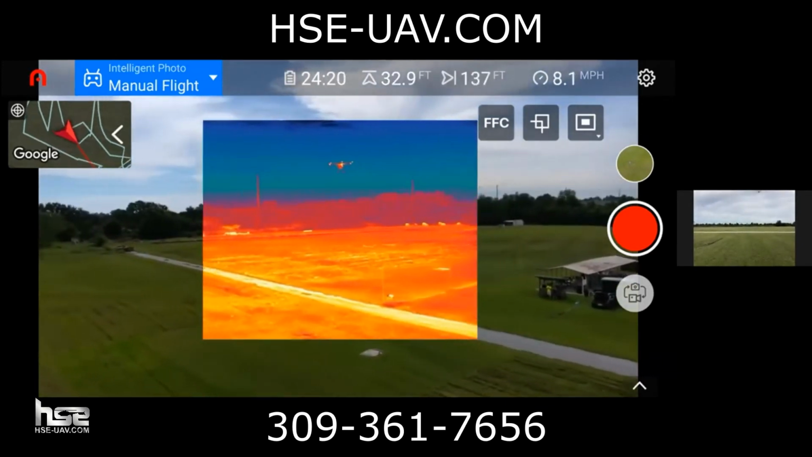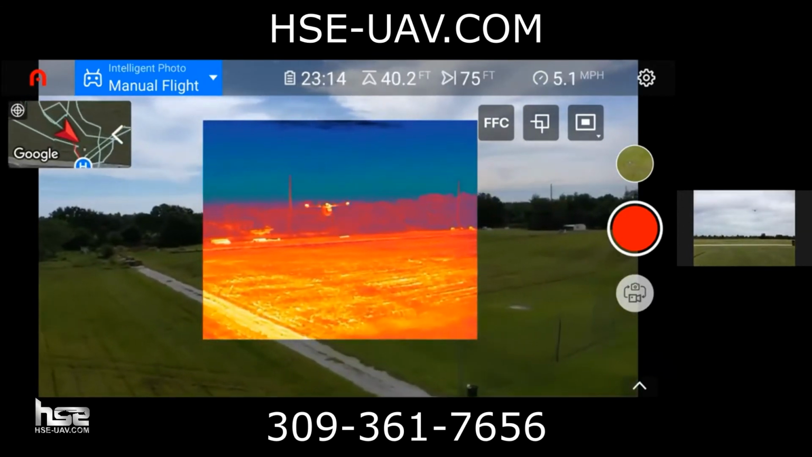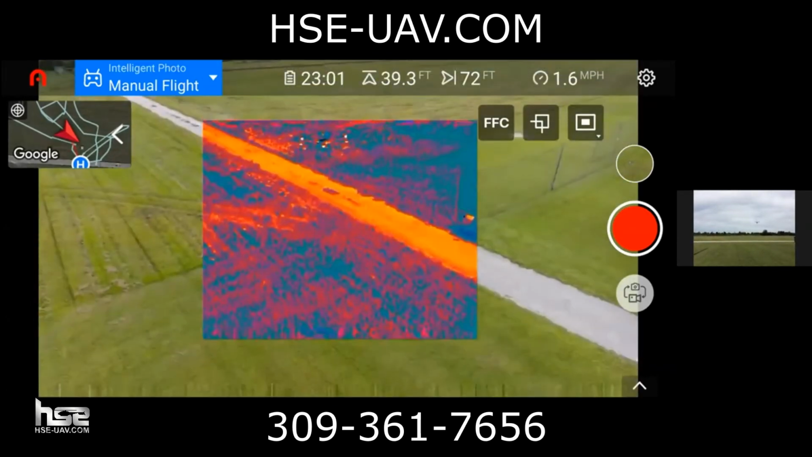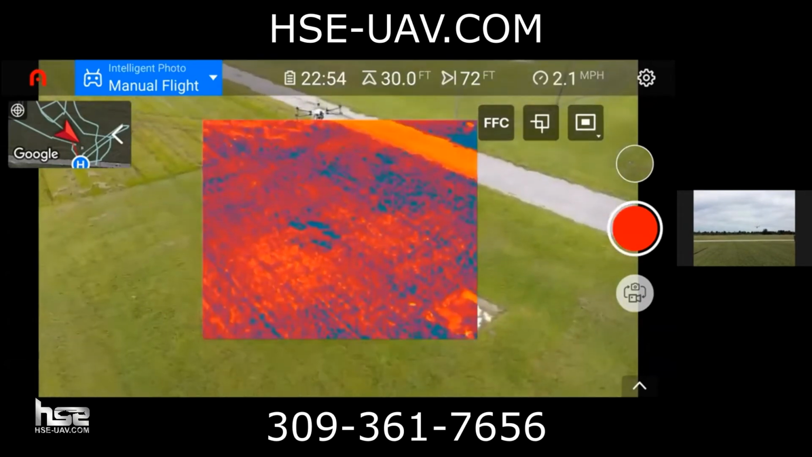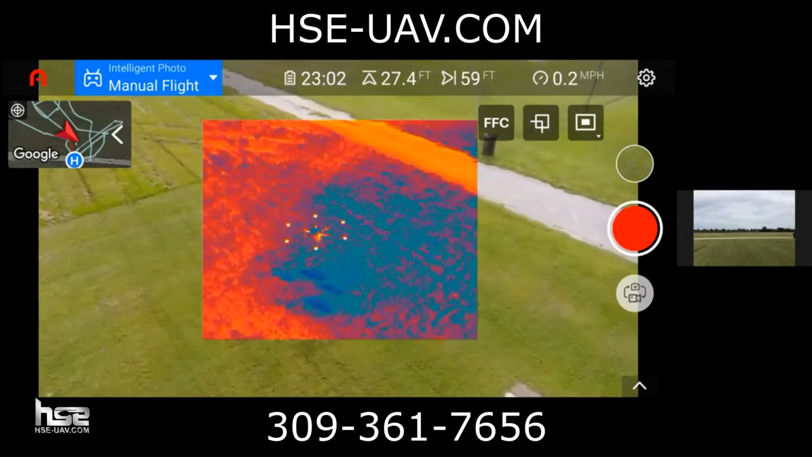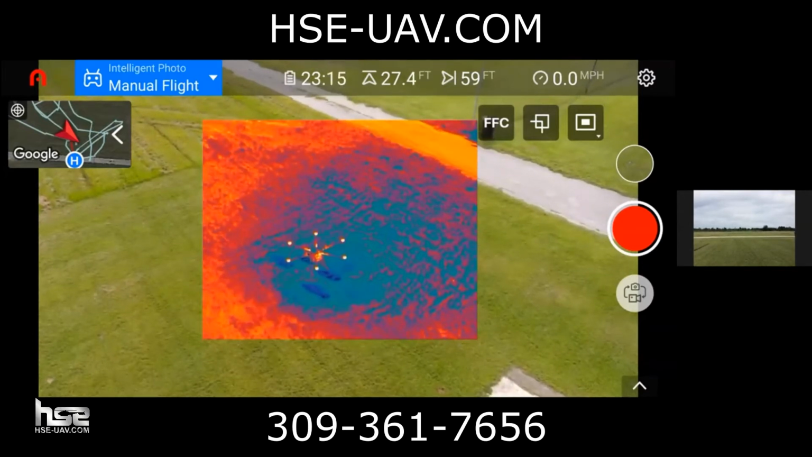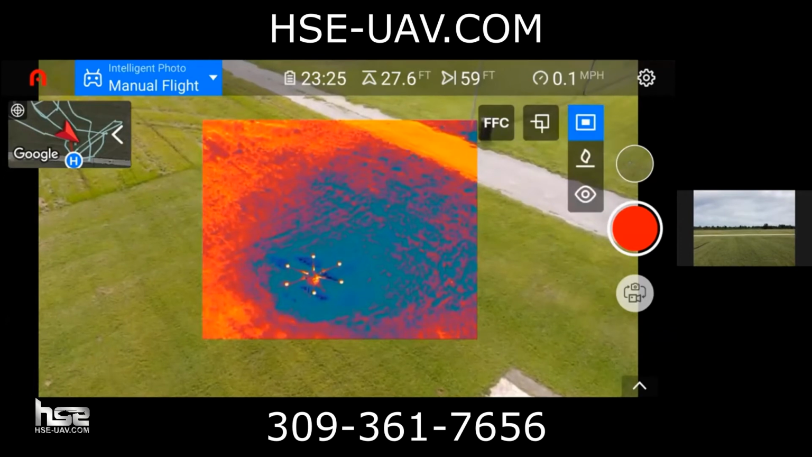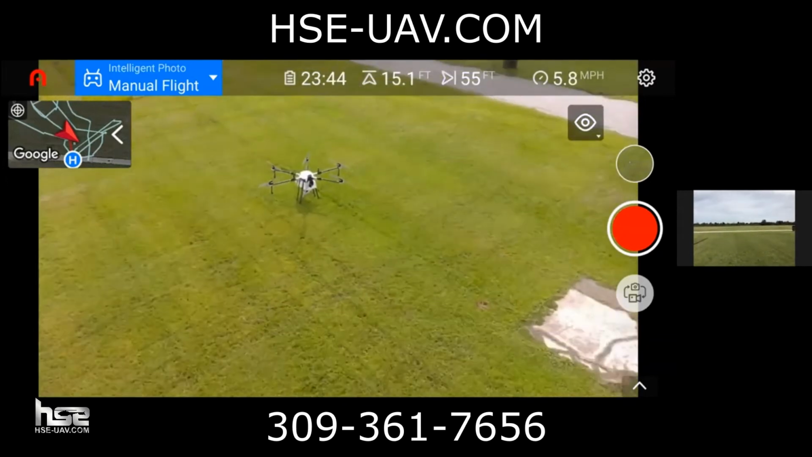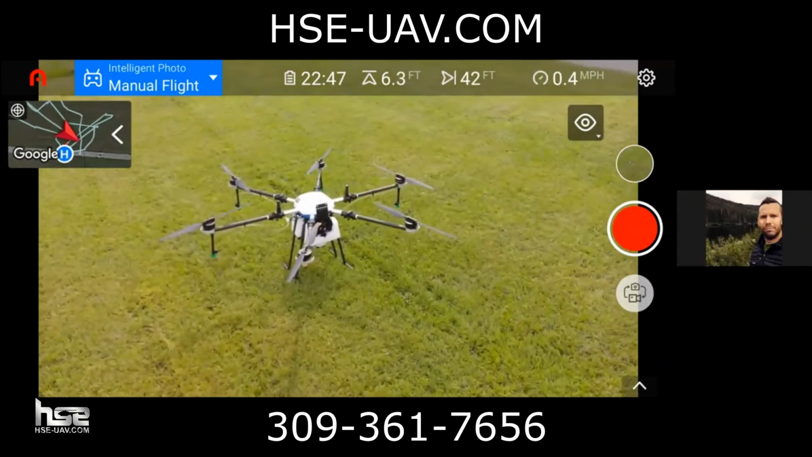Get a touch closer here. You guys see how well you can see those motors? They're warming up a little bit. That's normal. And it's landing. Let's go back to our main screen here and get a nice close-up. You can see it just landed. How cool is that? Simon, it's awesome. Just awesome.